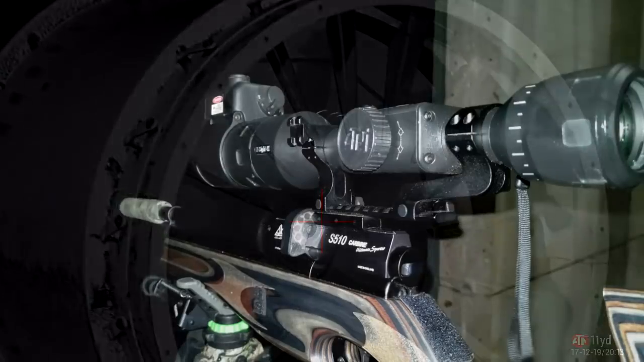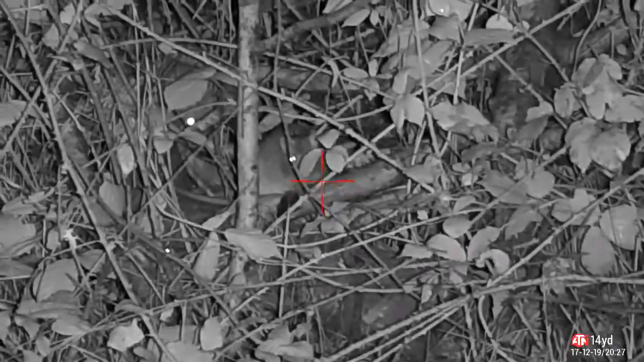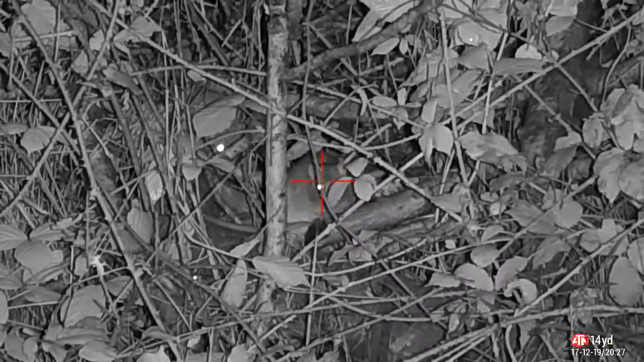At the back of the building I've set myself up, nice little vantage point, looking out into the darkness with the infrared, and I'm going to be picking off some rats that are climbing around that undergrowth that were there last week. The numbers are increasing and they're coming from there into the buildings and help themselves to food. First couple of the evening,